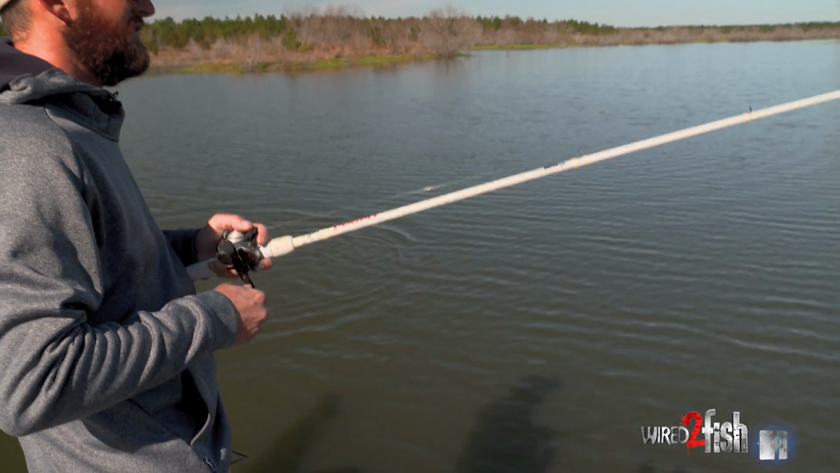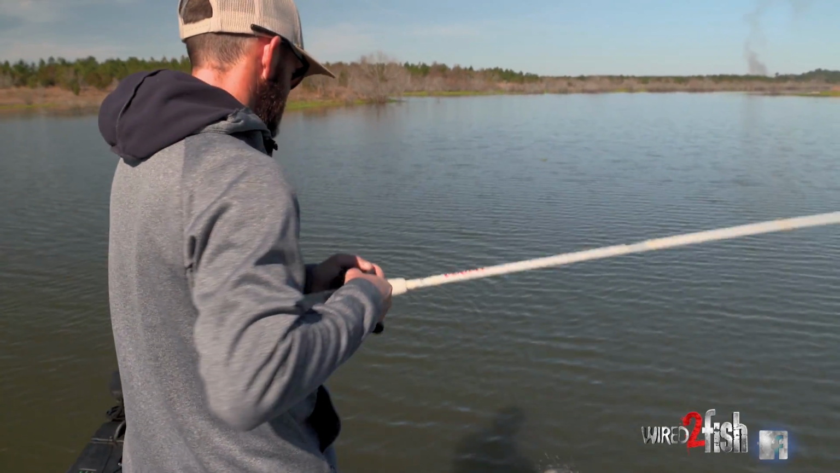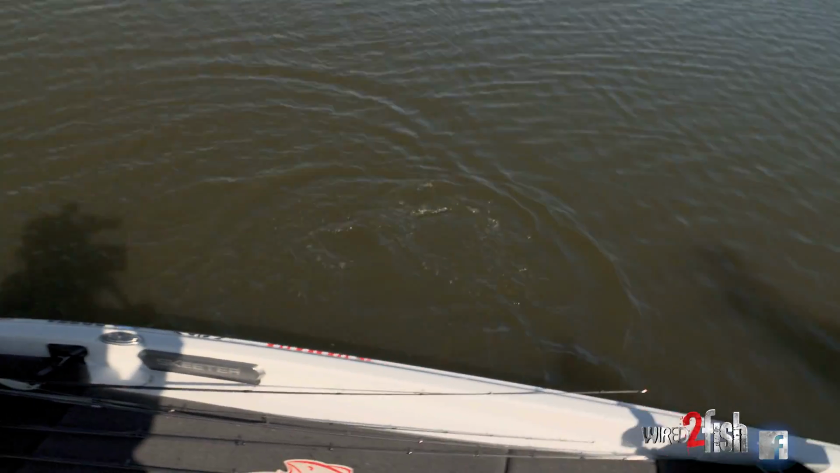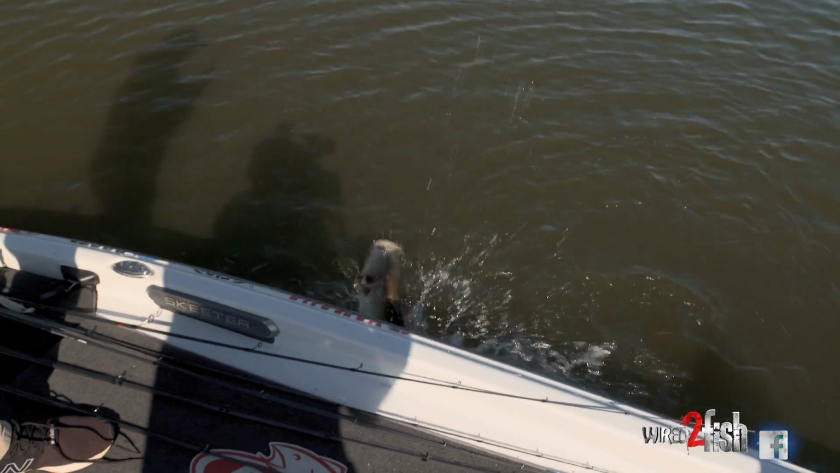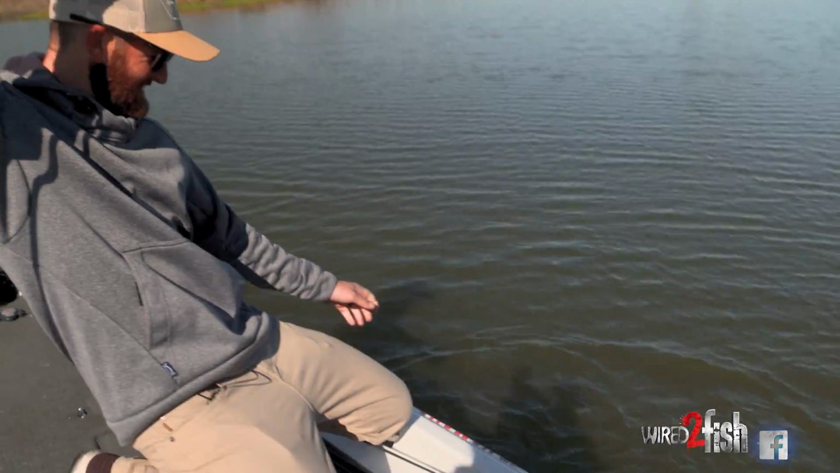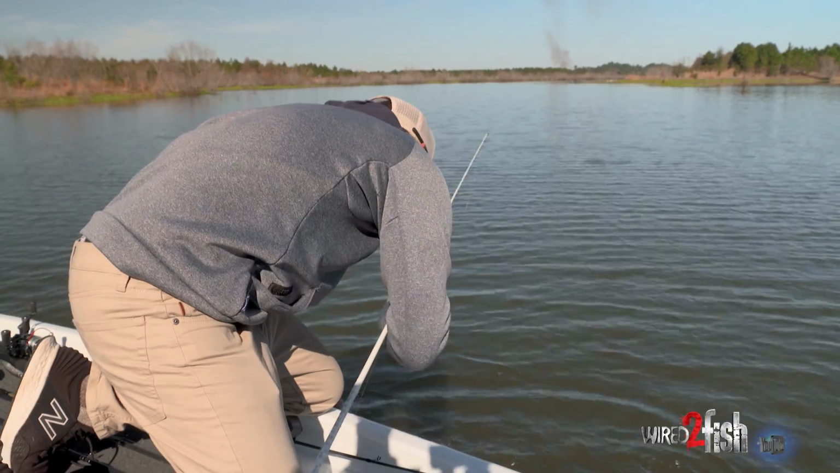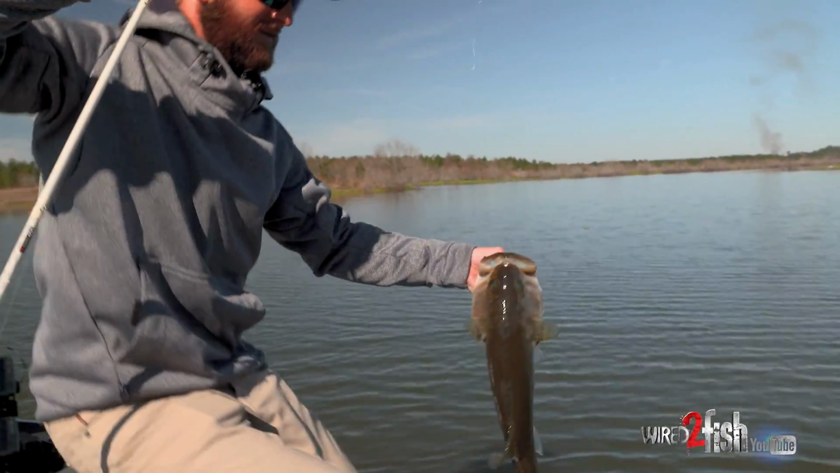That thing knocked 1.5 foot of slack in my line. He's got my war pig sideways. Come here, buddy. That's the way you want him to get it.